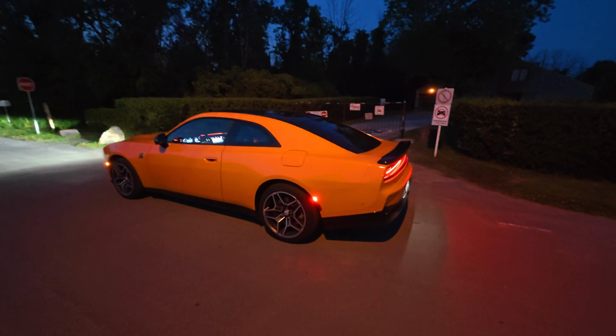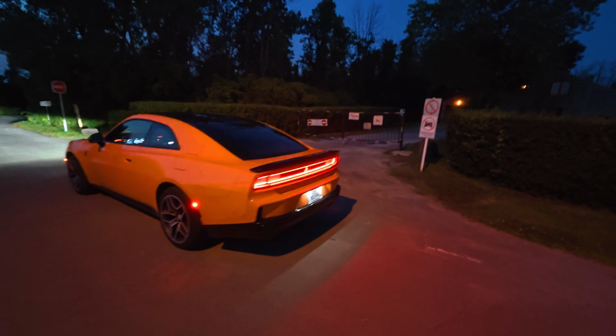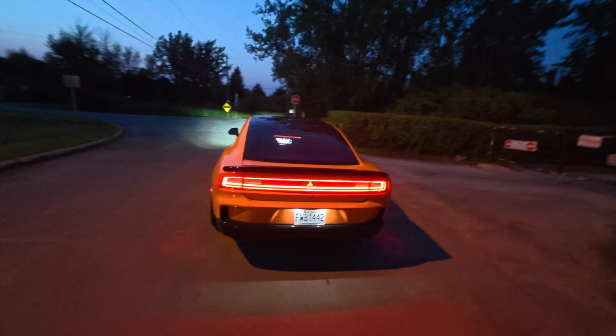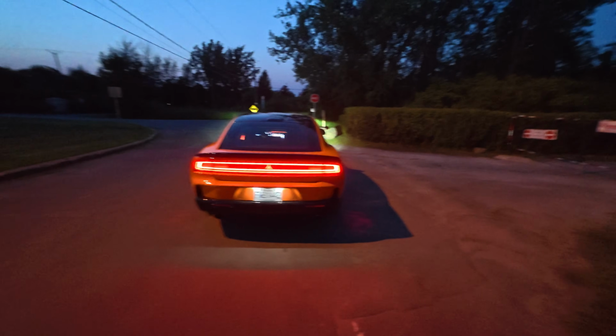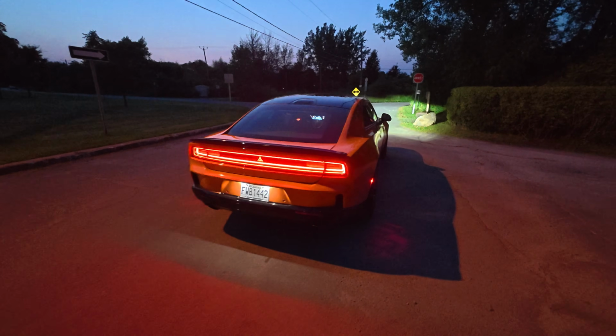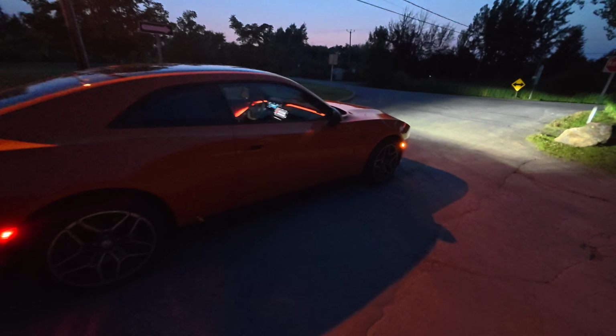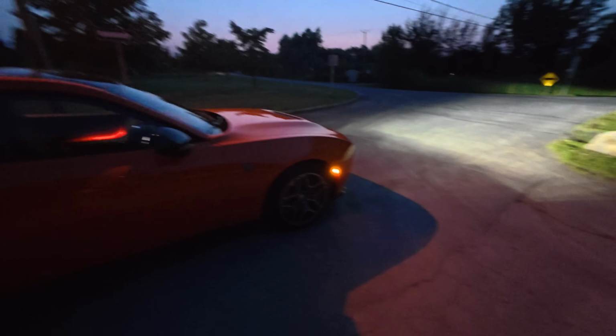I want to really show it off at night because it really is something to be seen at night, not only from the exterior because, well, we have this really nice exhaust now, but also from the interior. It's actually really well done on the interior in terms of ambient lighting. You can kind of see a little bit of it there. So I'll take you through that, just kind of walking you around here.